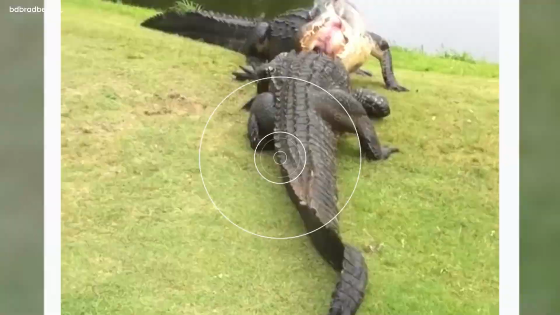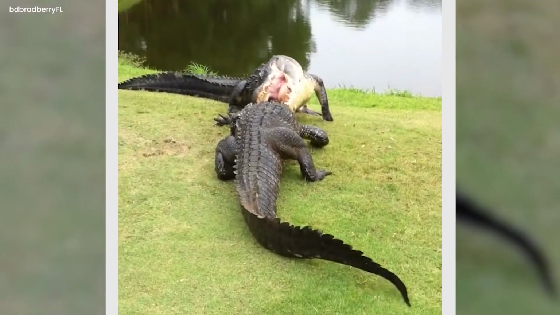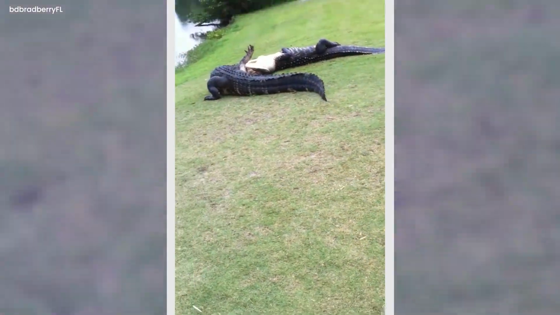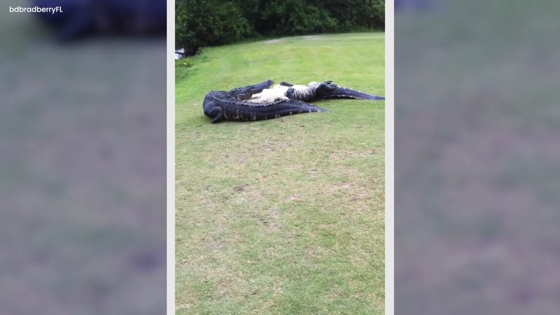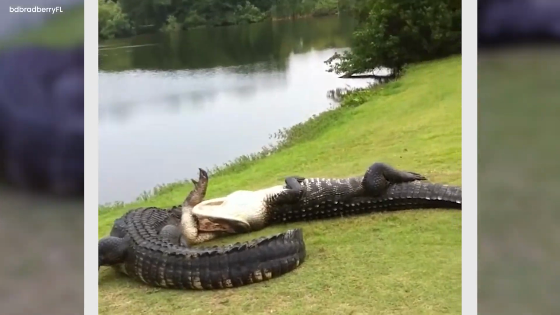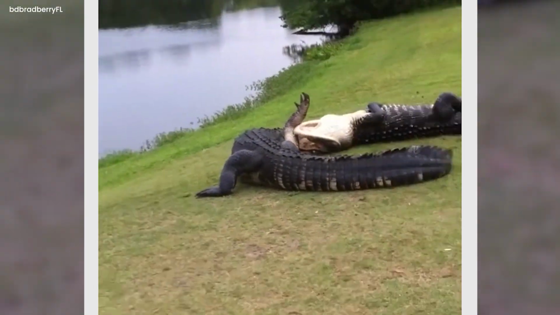The gator fight's raw strength and primal intensity demonstrated the untamed essence of the animal realm. This captivating picture not only enthralled viewers, but also vividly served as a reminder of the wildness that lives just outside the bounds of our human world.